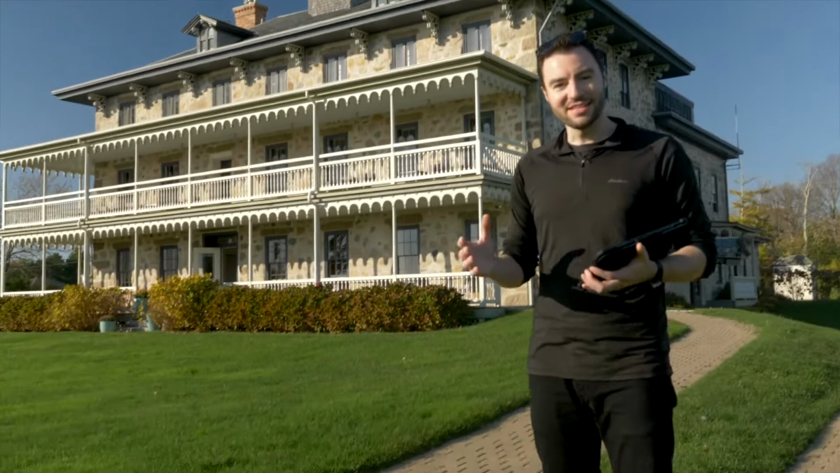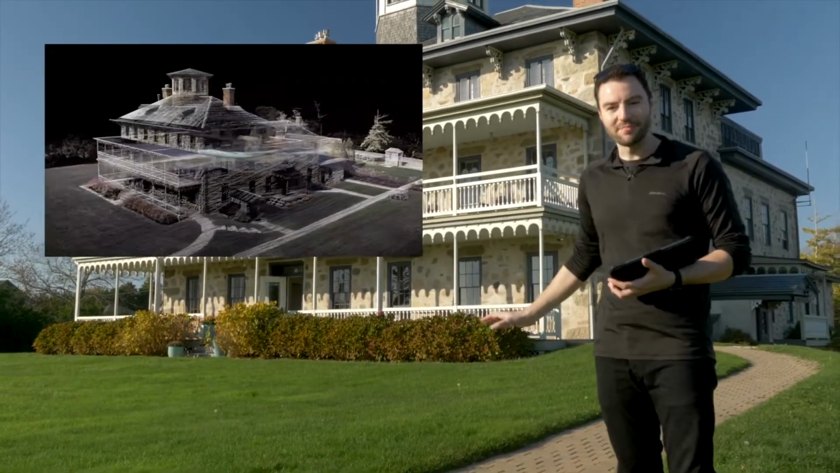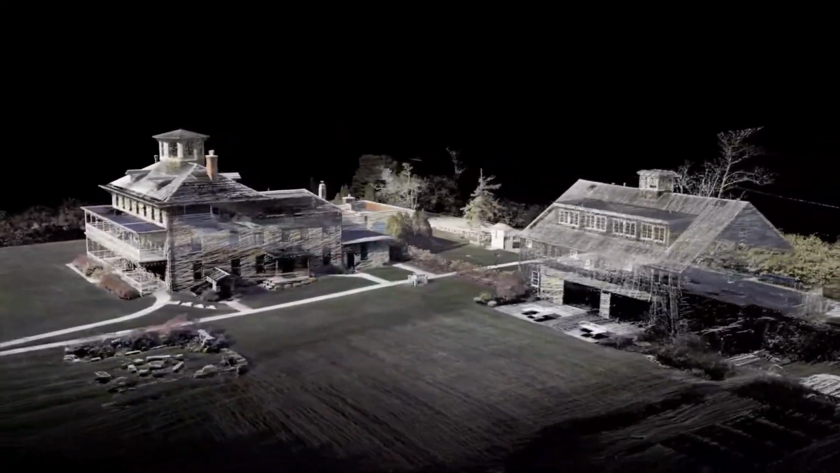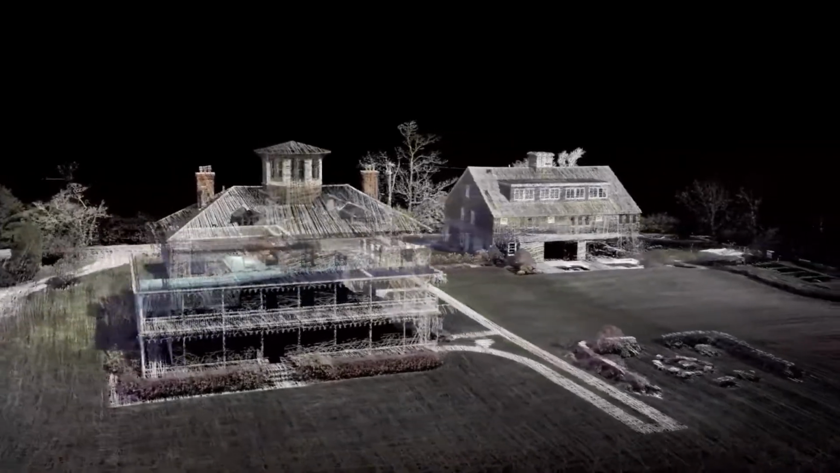All right, we're all done scanning. Now all of the data is stored on the BLK2FLY. And because the BLK2FLY has its own LTE connection, I can upload those scans directly to HXDR online and share this data with my colleagues, or I can bring the BLK2FLY back to the office and check this data out on my computer.